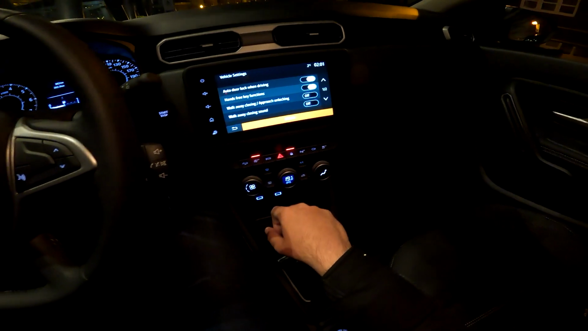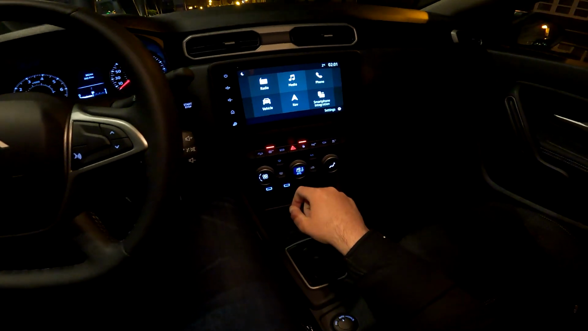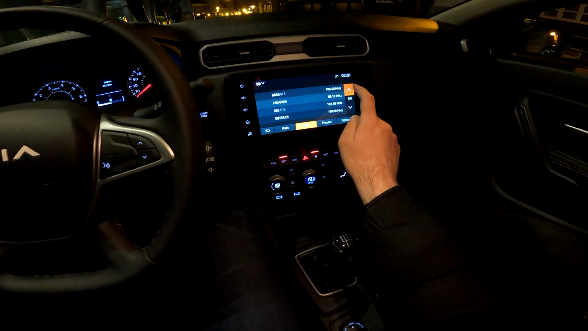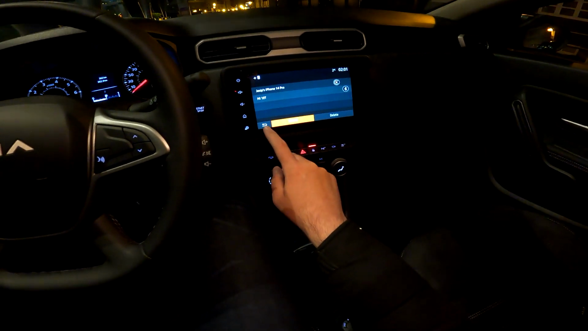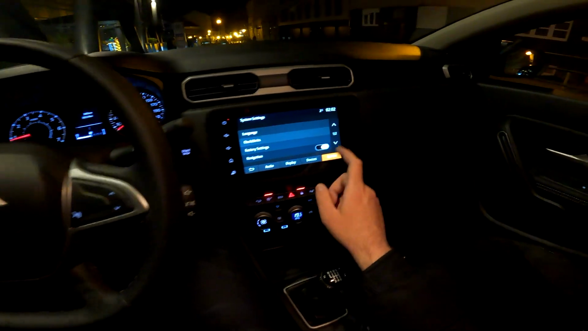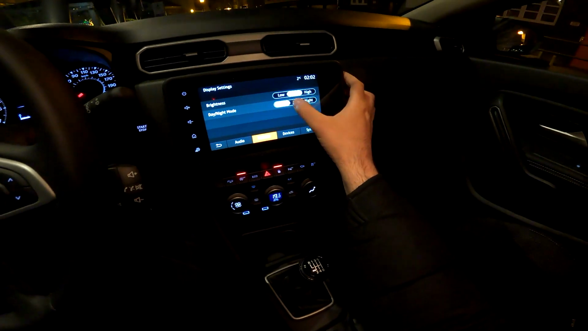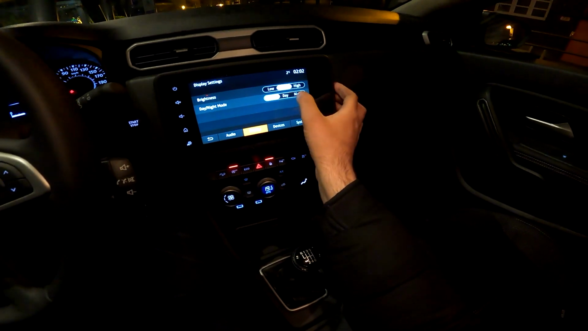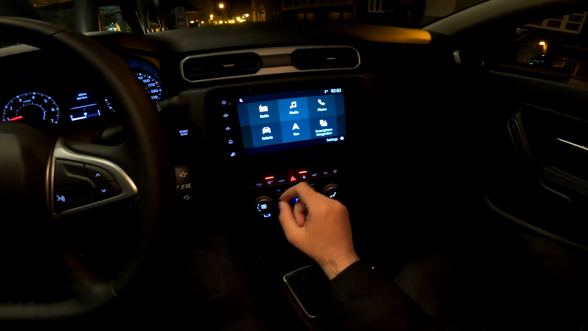And then vehicle settings once again are here, and yeah, radio stations, list of stations. Then if we go back, here is the smartphone integration, and the settings are here for the system. Then display, day mode is brighter, night or the automatic one, and yeah, well, that's pretty much it.